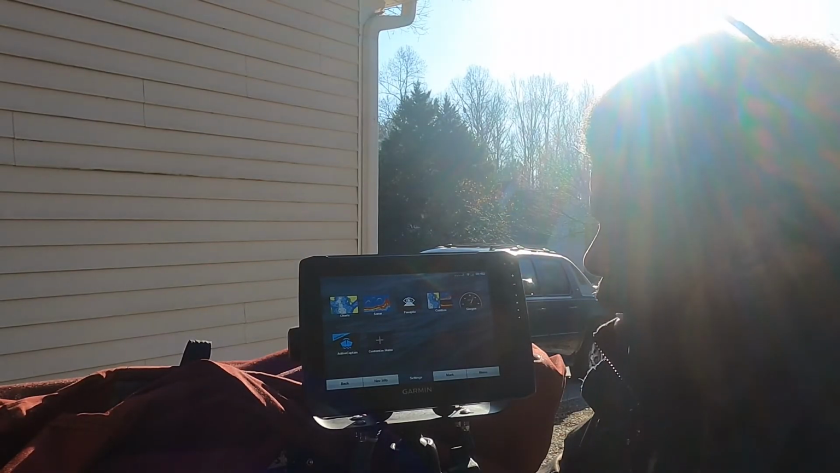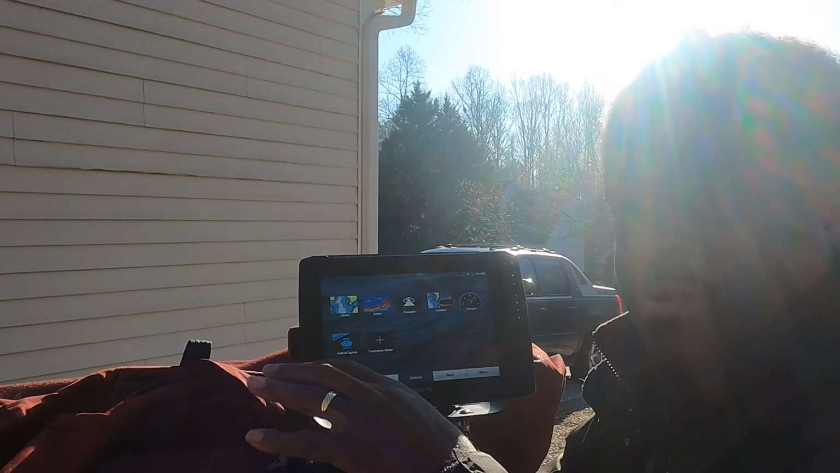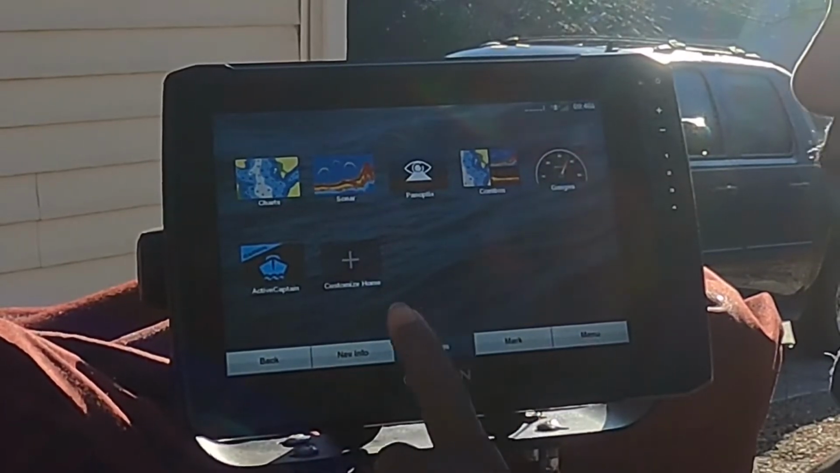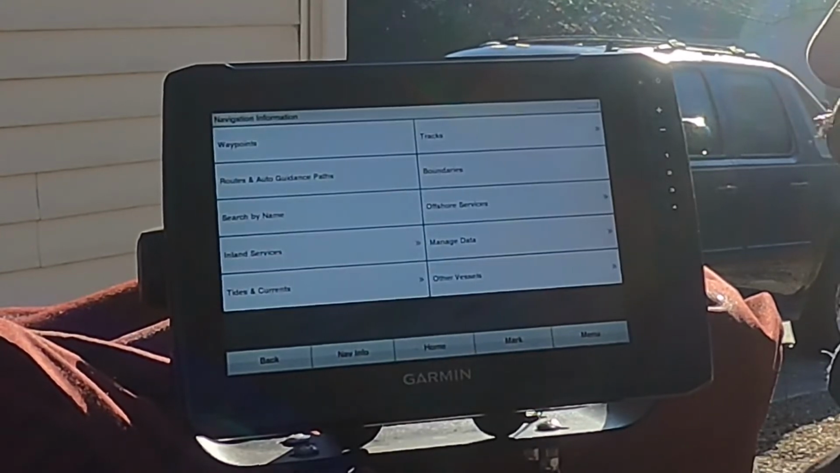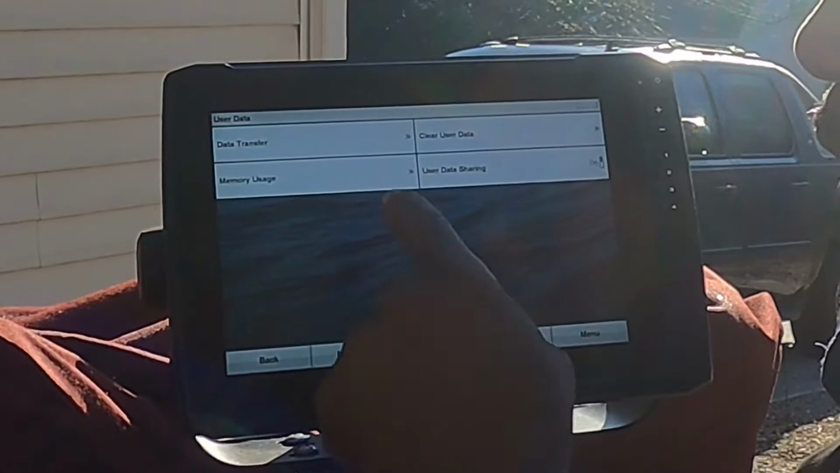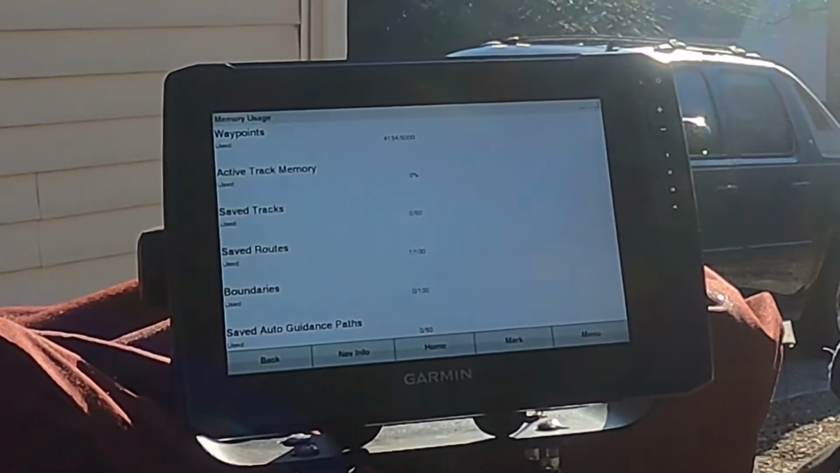All I'm going to do is take my data from my Garmin and move it to my memory card. So I'm just going to hit my navigation on my Garmin, nav info. I'm going to manage my data, touch manage data, and I want to see my memory usage. Memory usage is going to tell me how many waypoints I have.